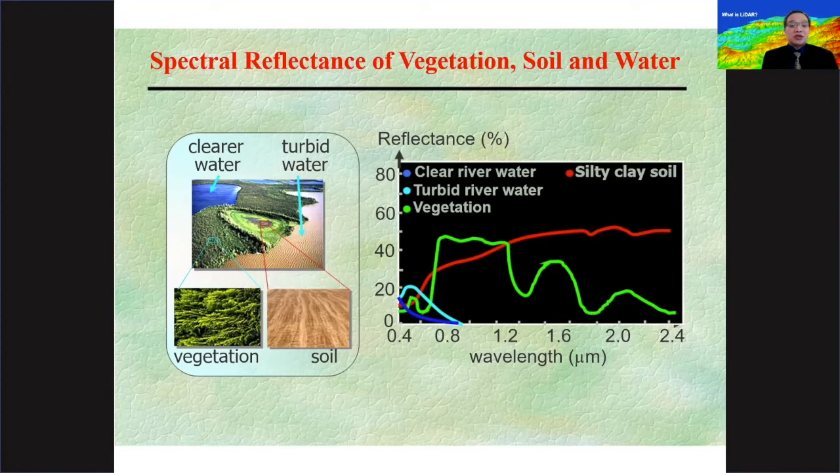If the plant is actually stressed, needs more water or less moisture, or it's about to senesce or die or something like that, it can actually change. The spectral signature is actually a very useful tool in remote sensing to be able to assess the condition of plants.